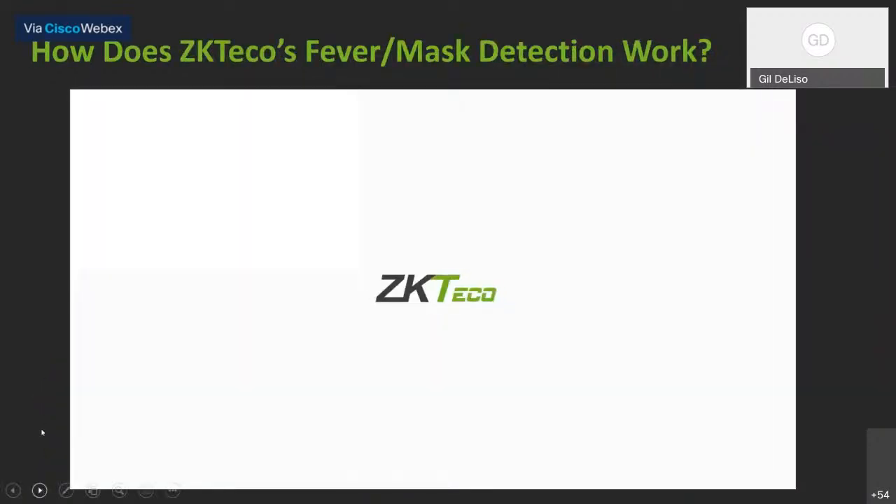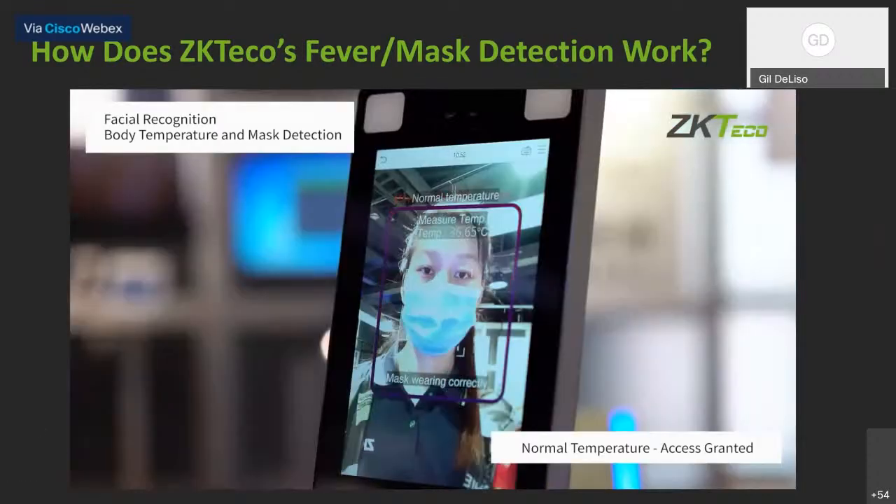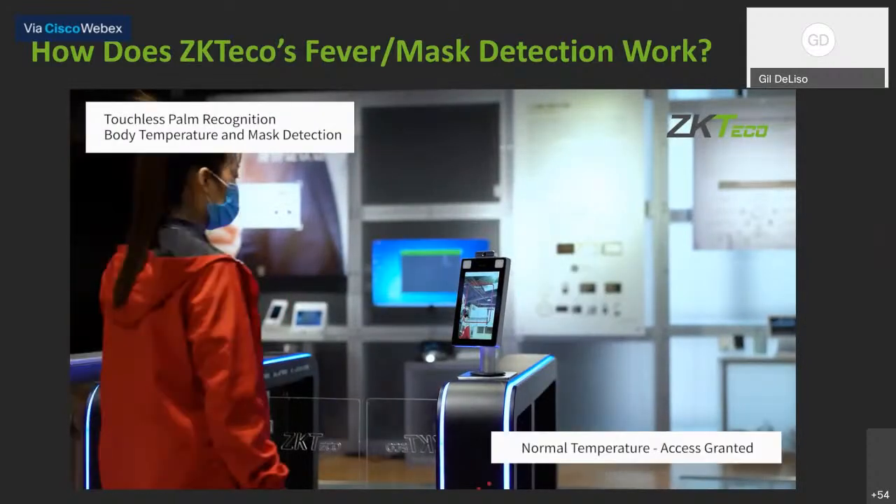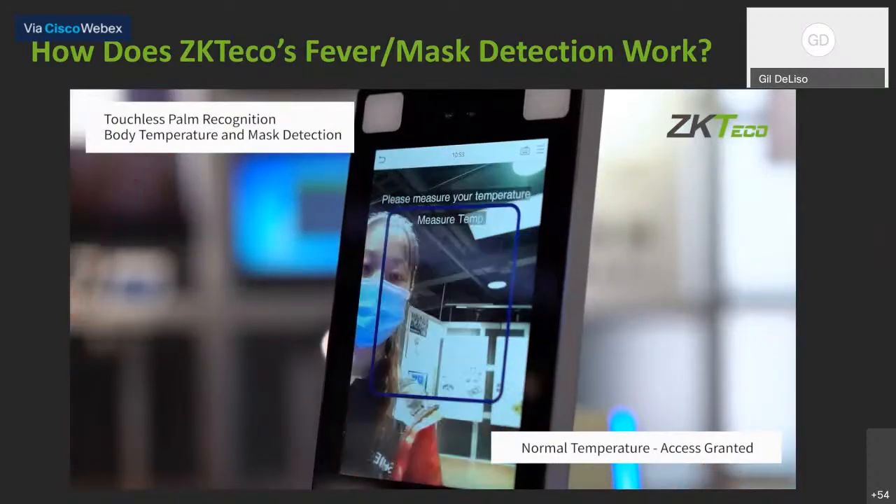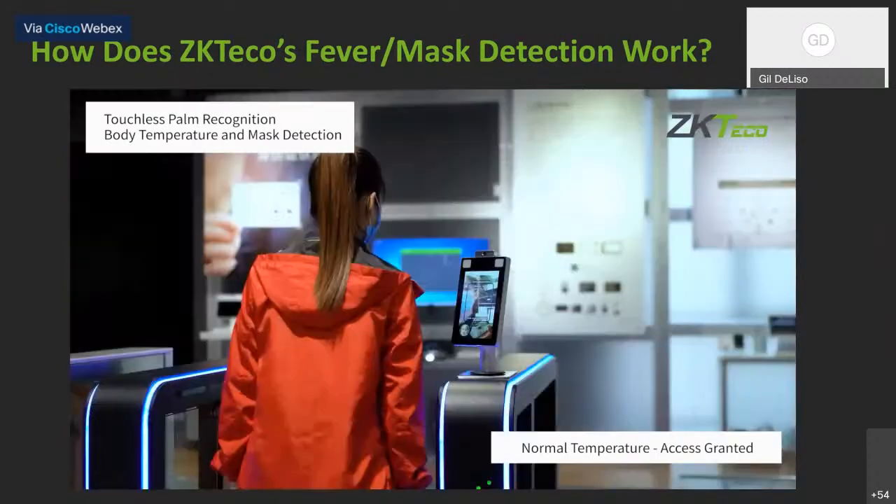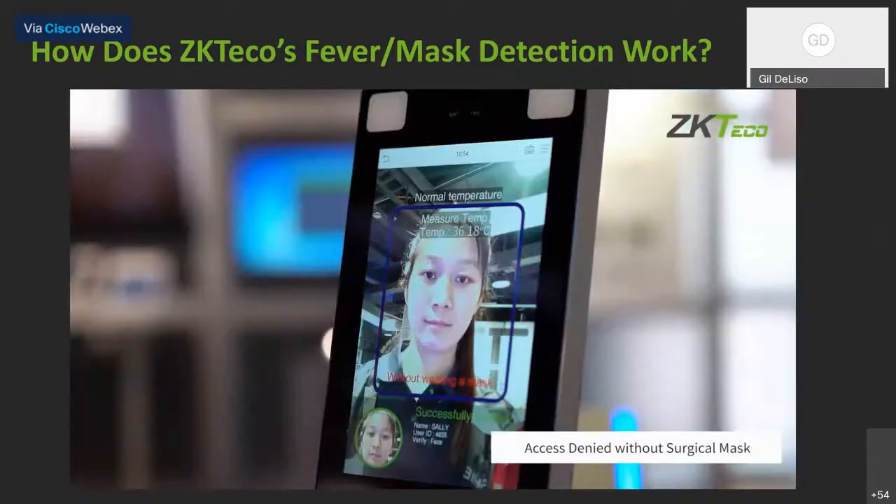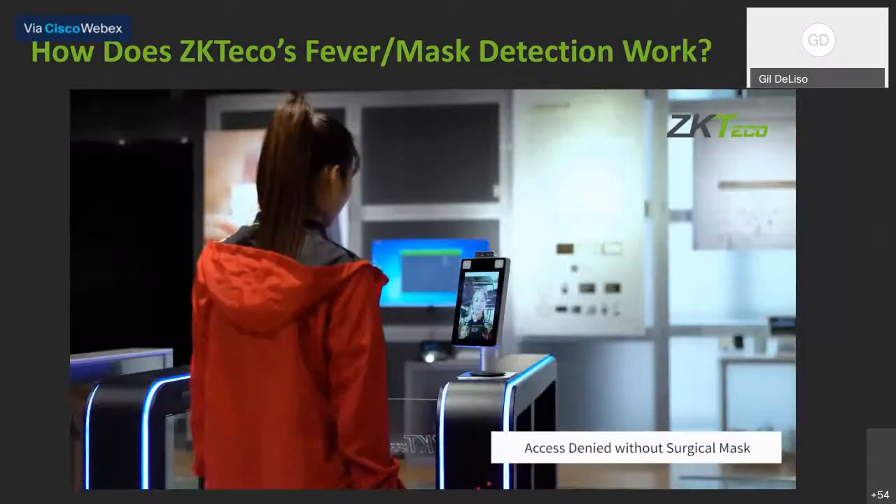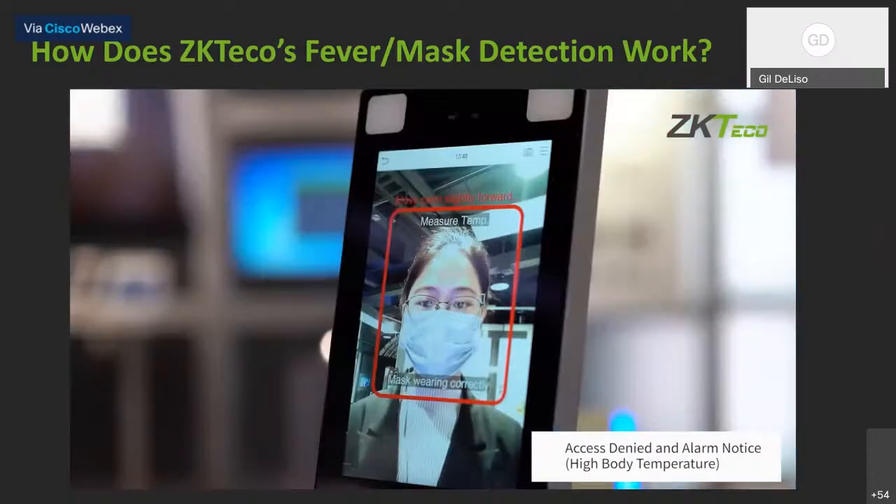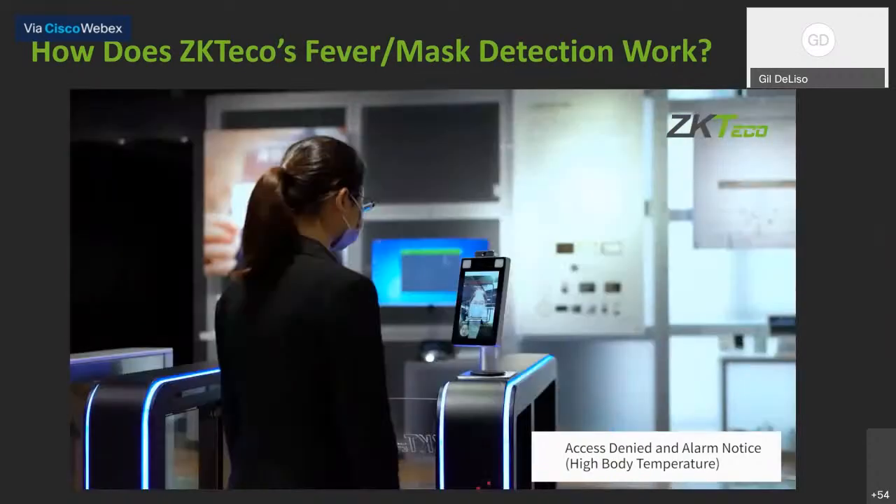So I'm just running a video right now. Hopefully everybody can see this. And you can see these folks are just walking in, screening temperature from the palm, or recognizing the palm as the ID, and the face is being scanned with the mask on. And access is denied because they aren't wearing a mask at the time they're supposed to be. And this is access denied with an alarm notice for high body temperature, even though they have a mask on.